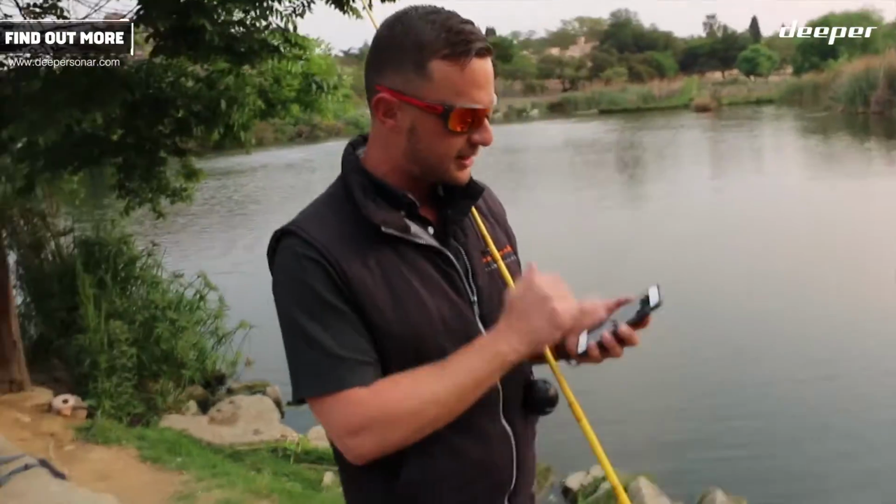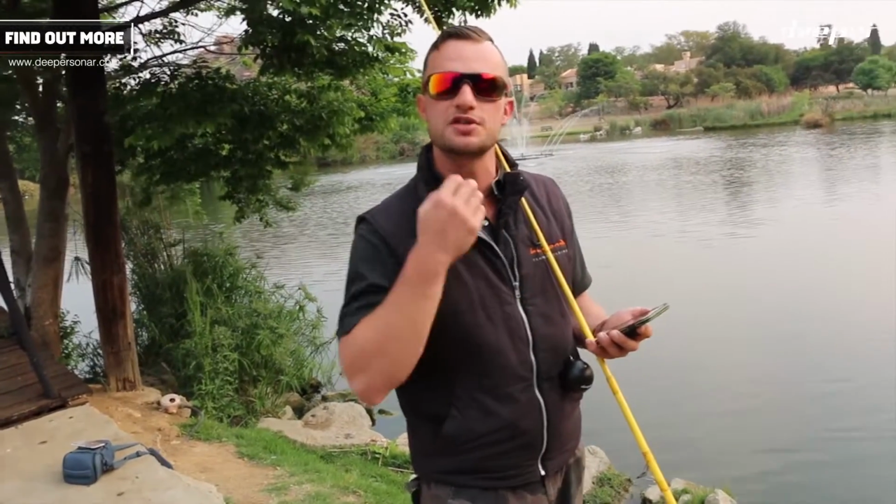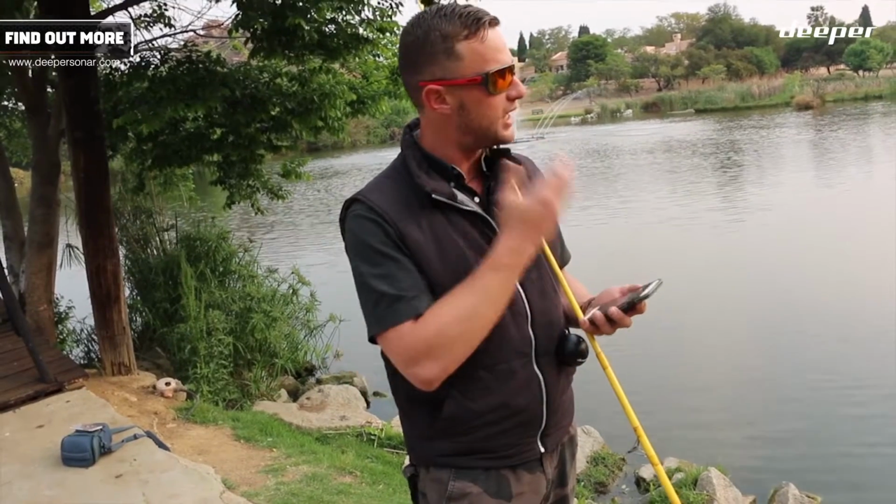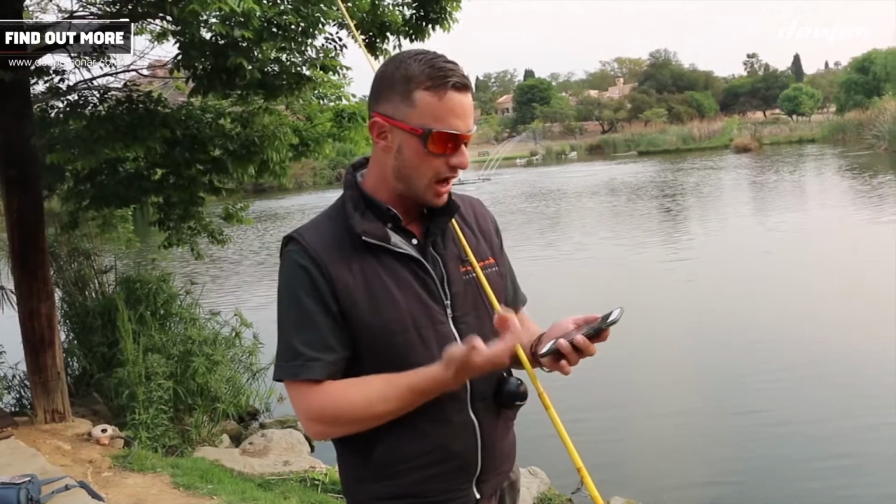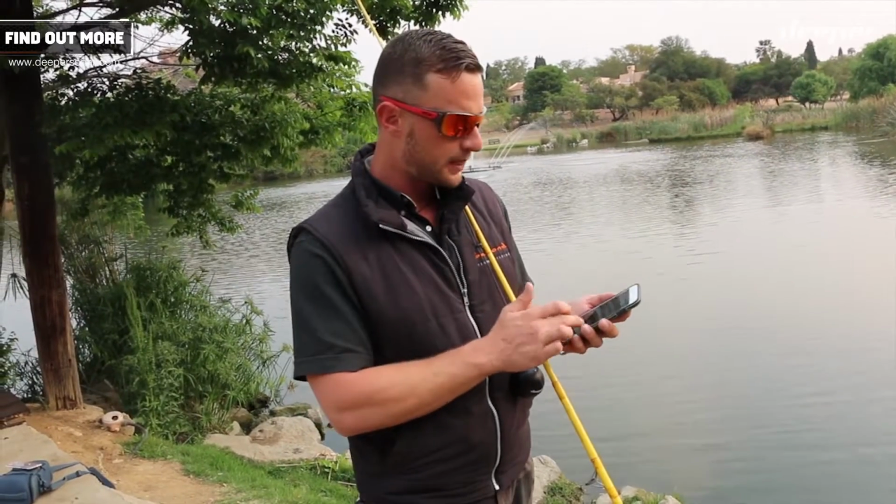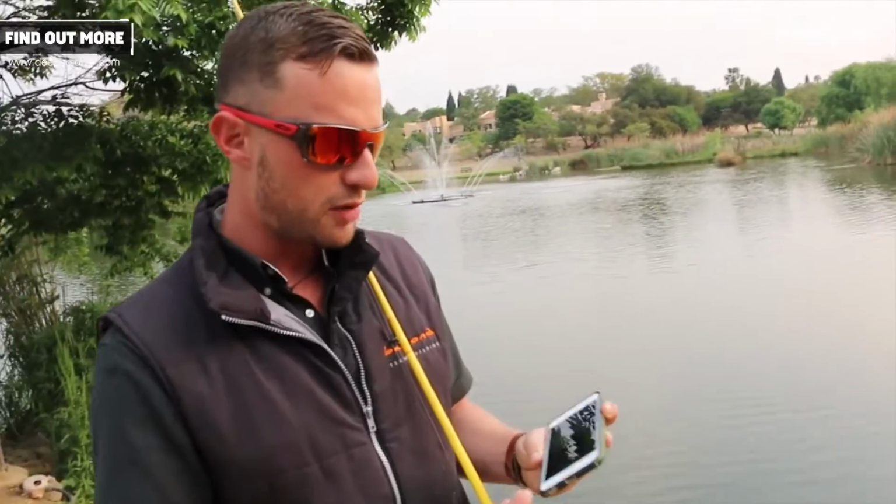In the middle there it says Deeper. Now if your Deeper does not automatically pick up on the Wi-Fi, that is because it's not in the water. As soon as the Deeper hits the water, it sends off an automatic Wi-Fi code. Right, so now I've exited, my Wi-Fi is on. I literally go into my Deeper app, and now my Deeper app is open.